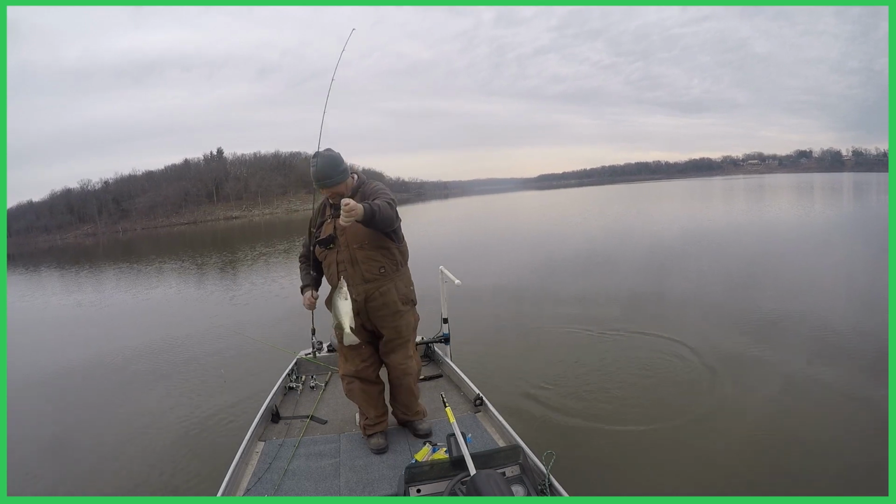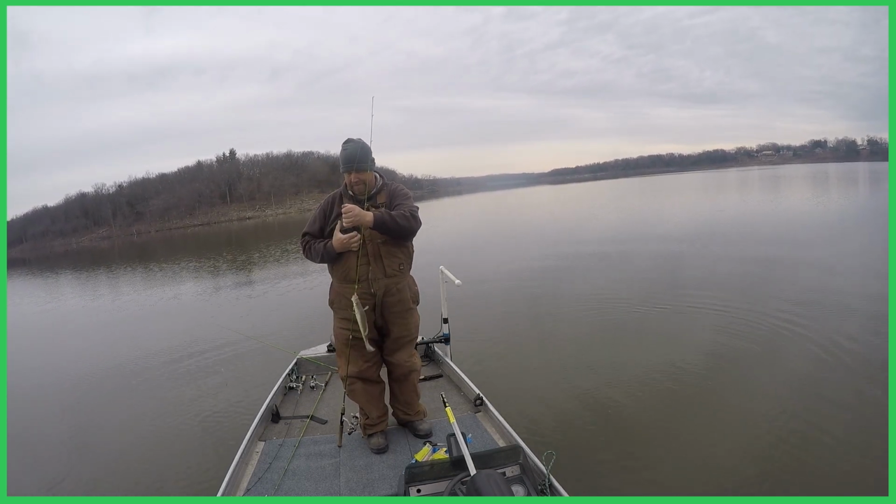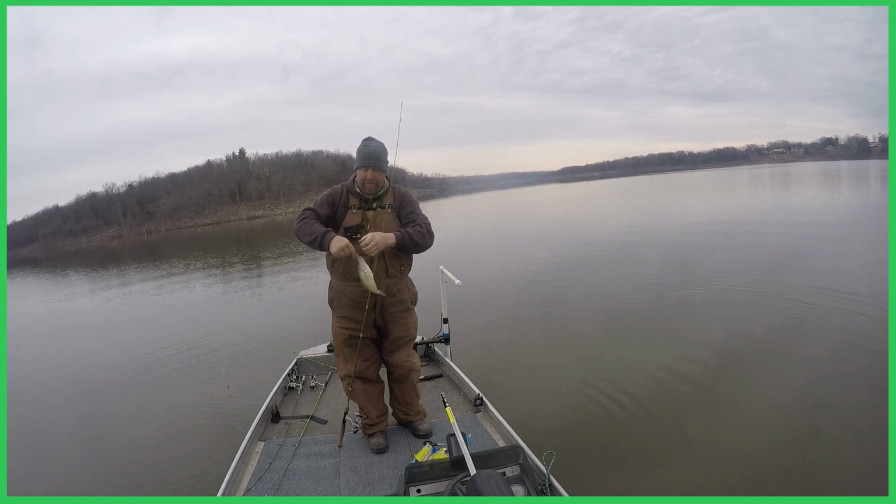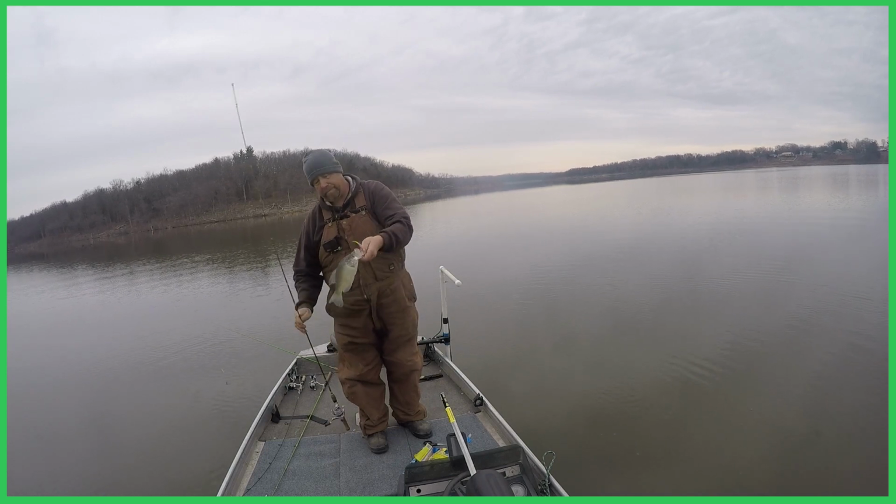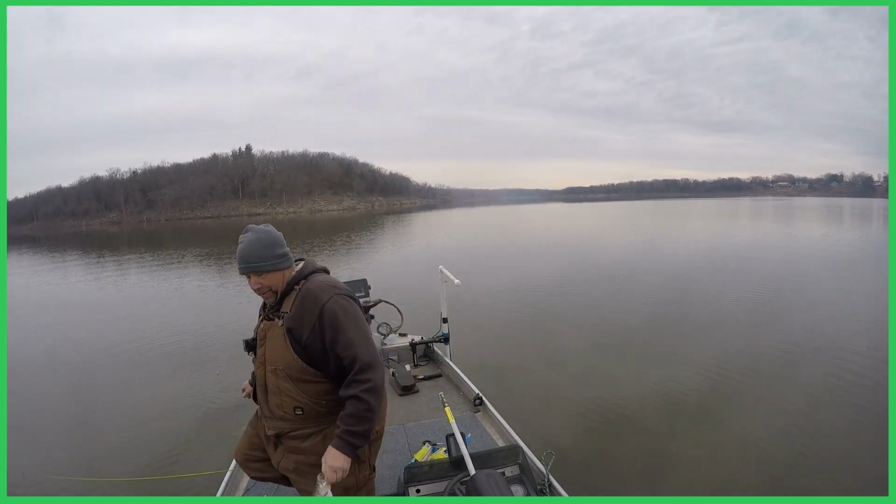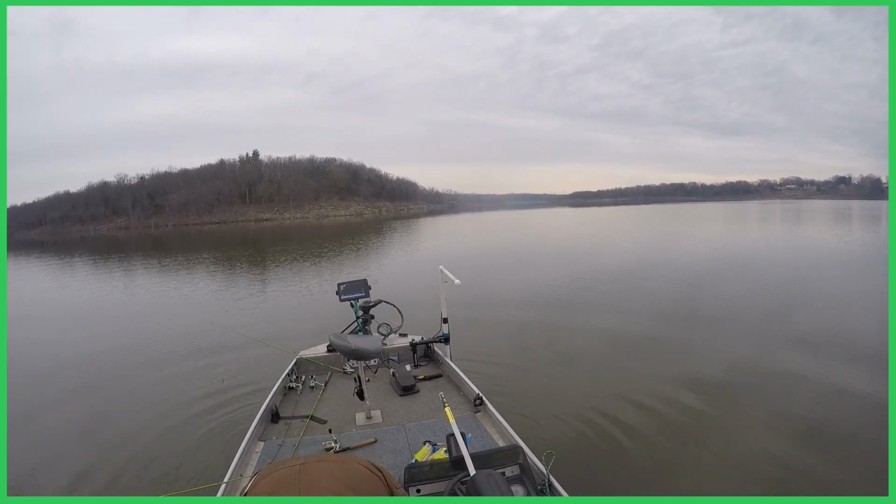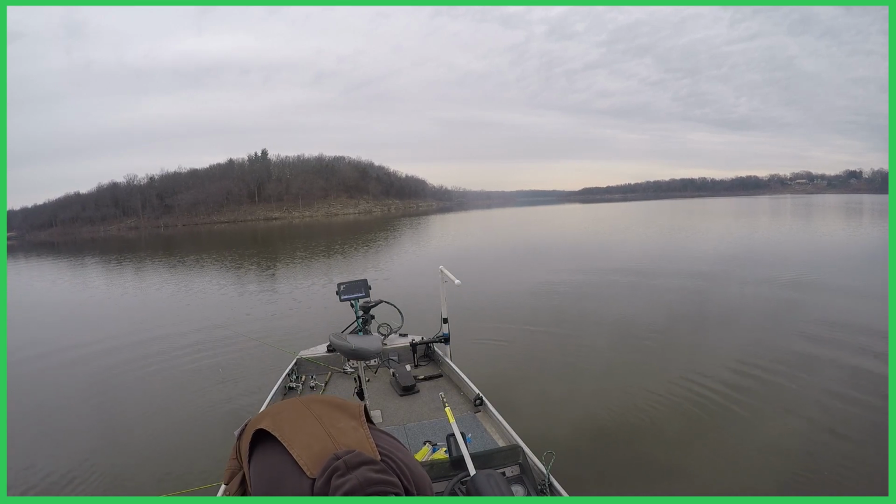Well, there's the first fish of the day. We're on Pomme, so they don't have to be but 9 inches today. Oh yeah, we're good.